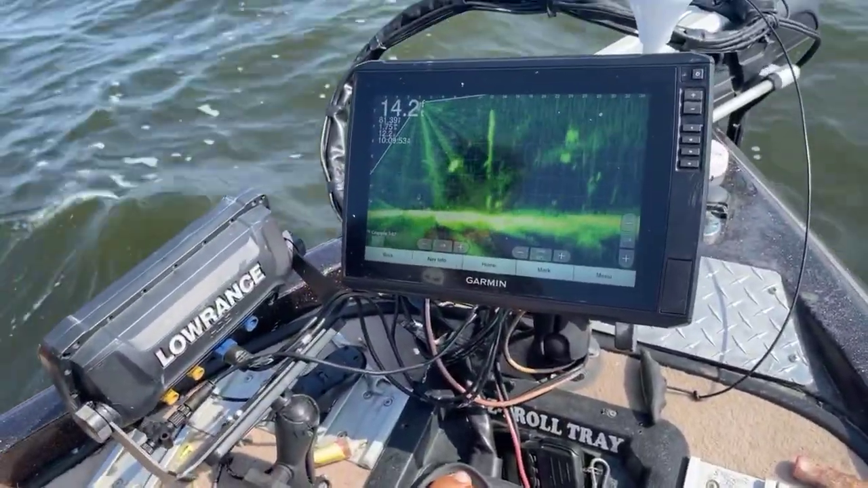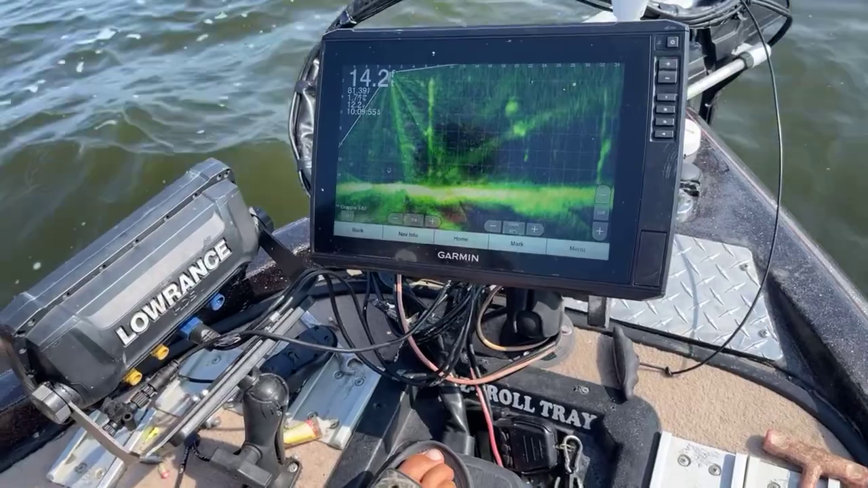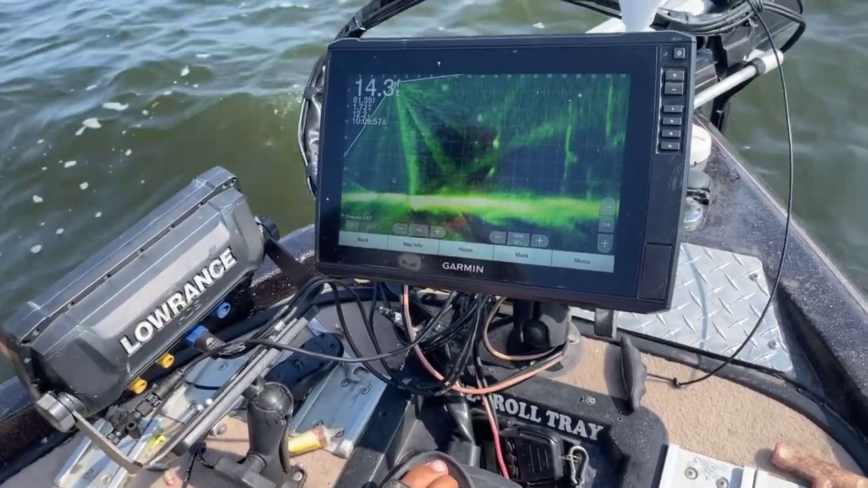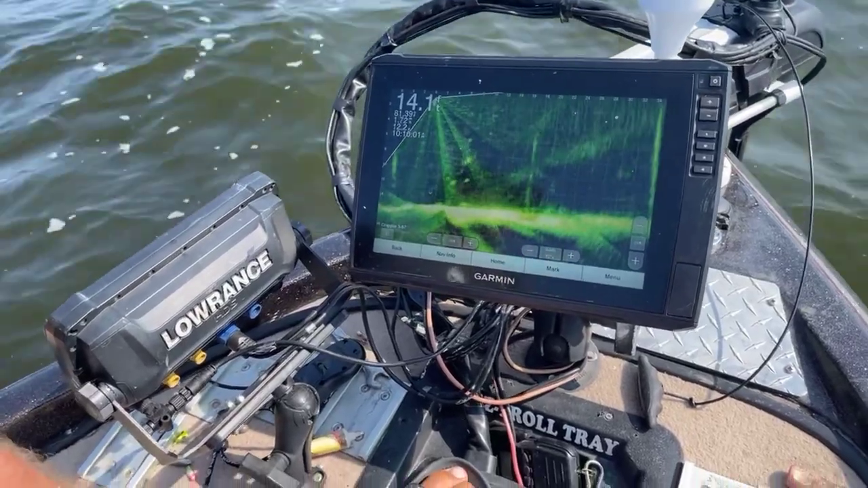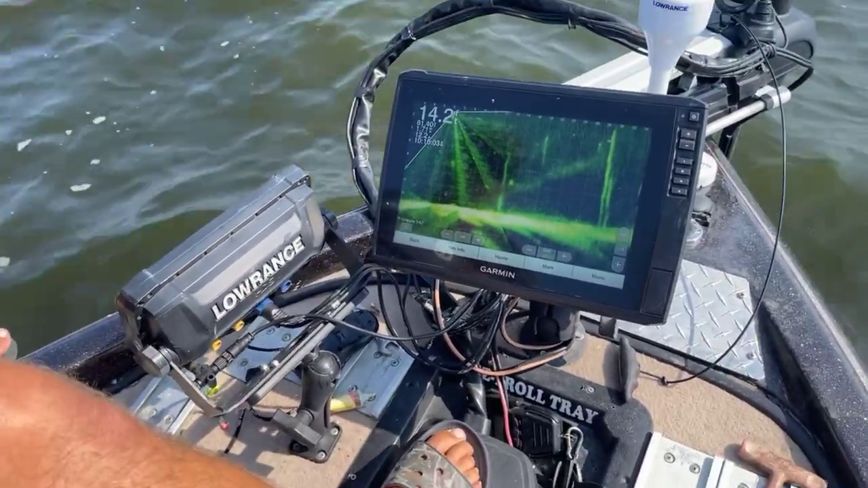I keep going through these stumps like it's wide open. I may need a trolling motor. You can see there's lots more fish right back here on the stumps. We're gonna go back, turn around in them.